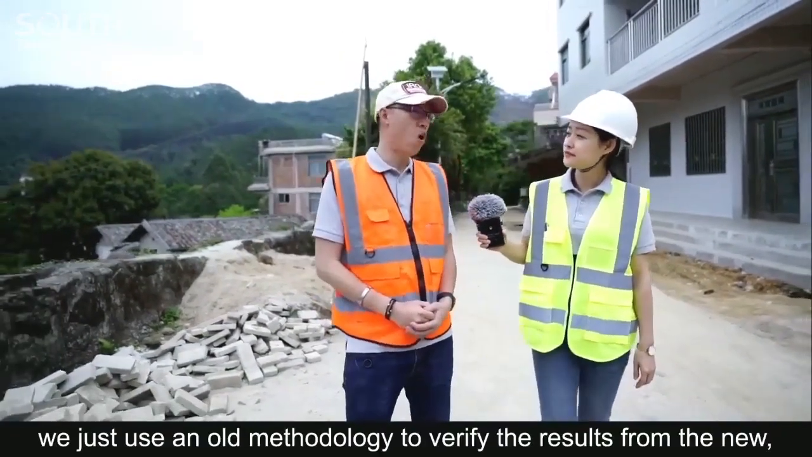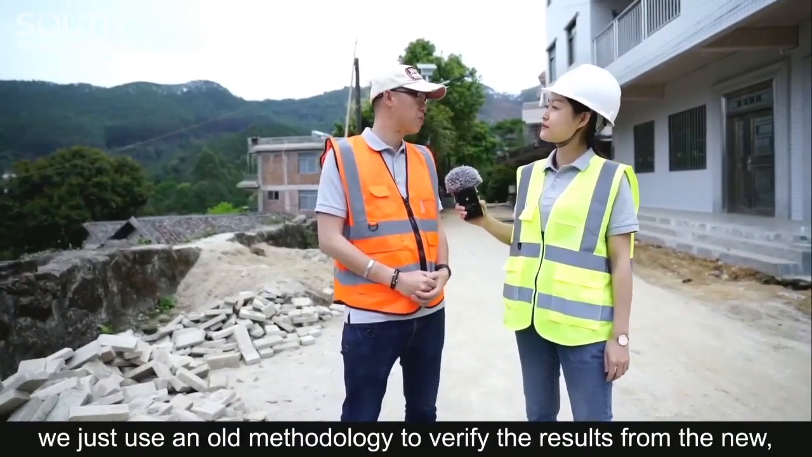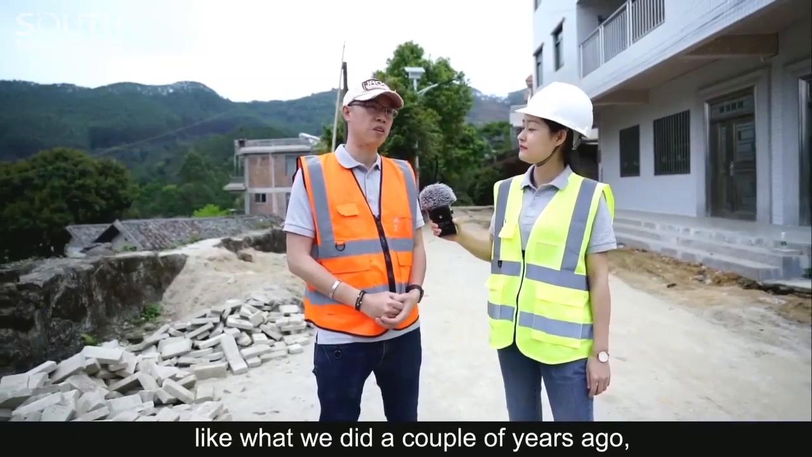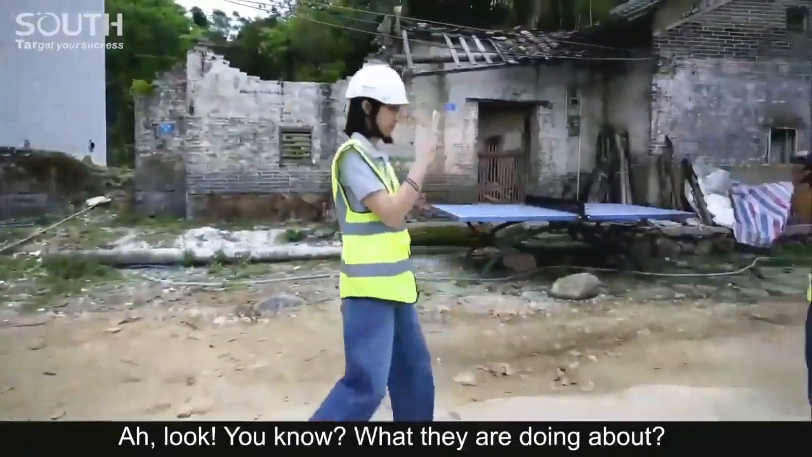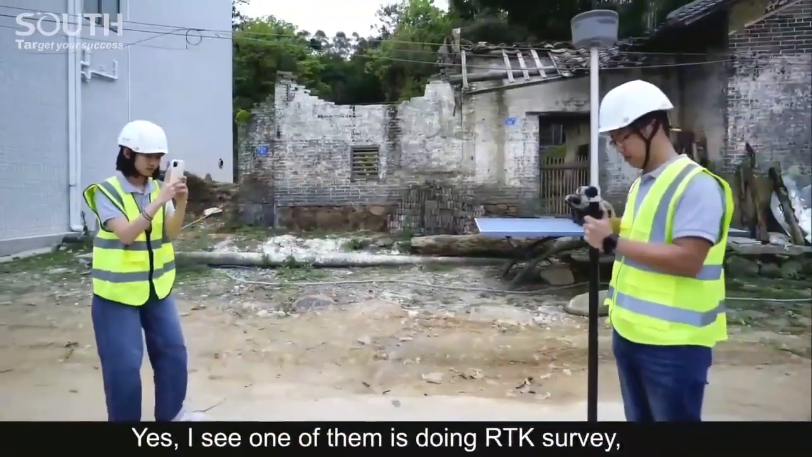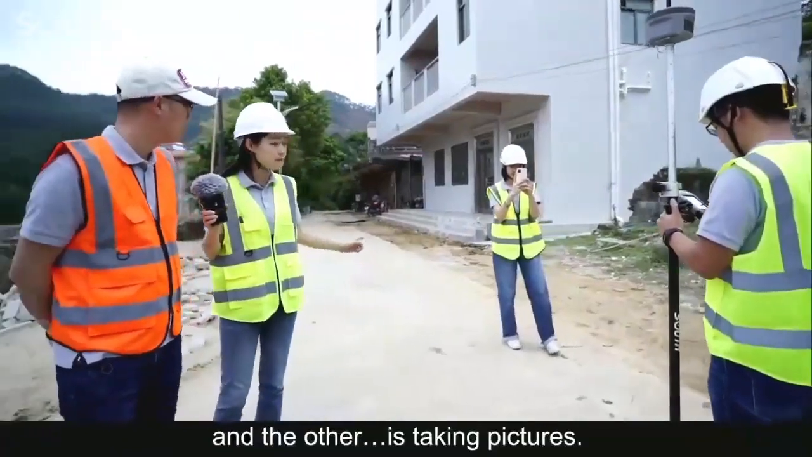One of them is doing a survey, and the other is taking pictures. I remember one told me that we don't need any ground control points in LiDAR survey, but why is your team doing such measurements point by point? Correct, they are doing a survey point by point.